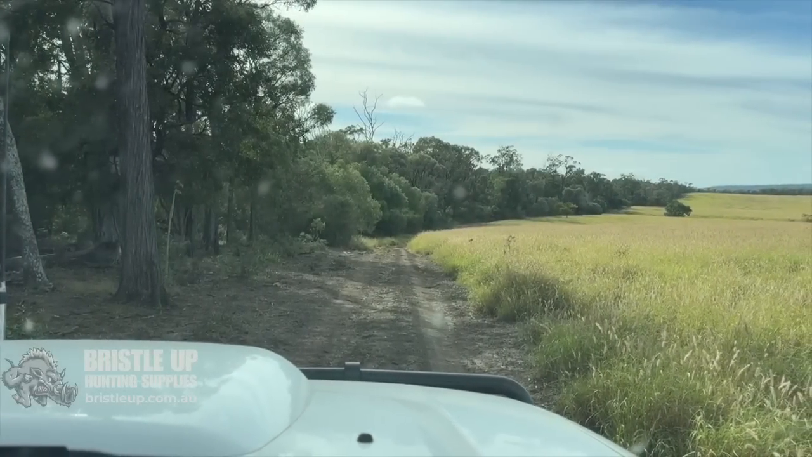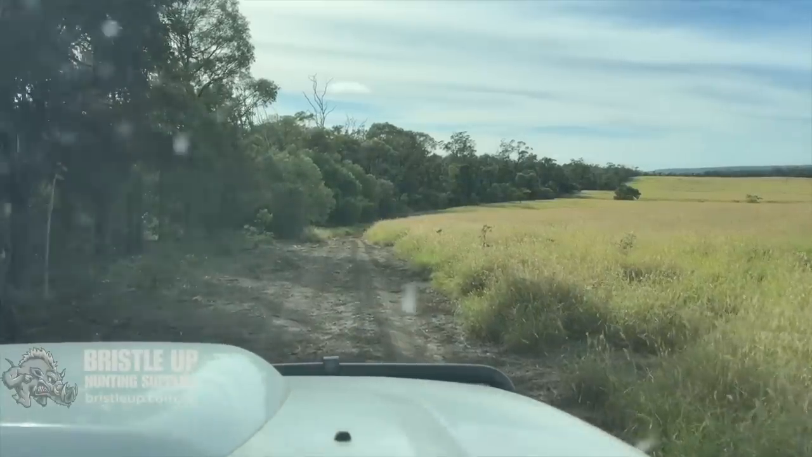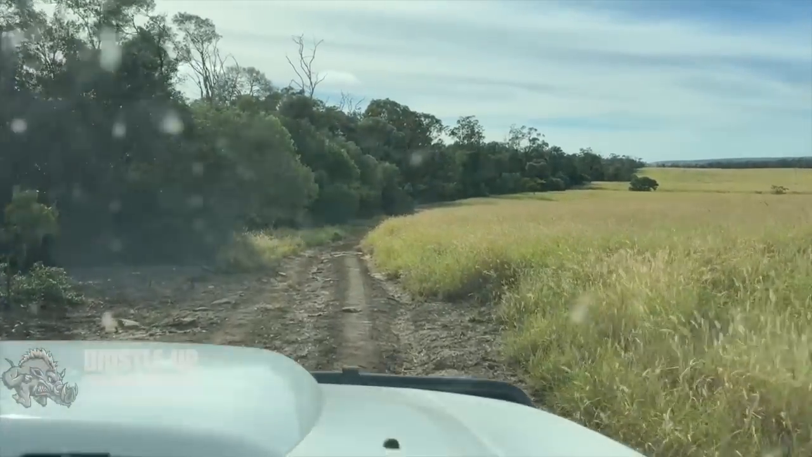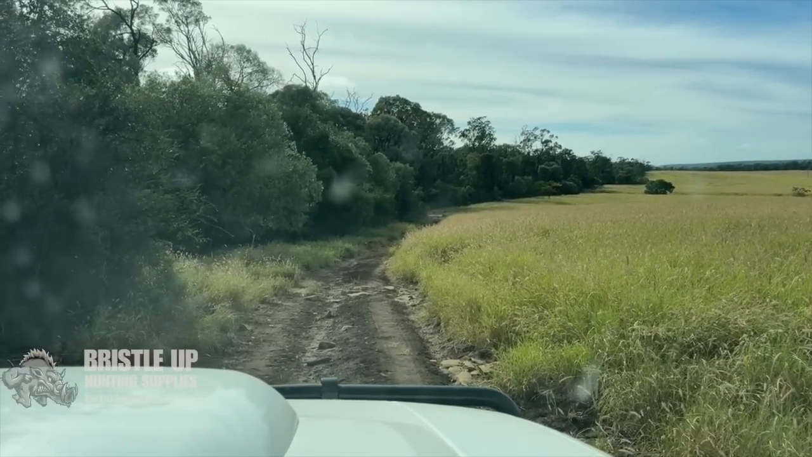Okay, we're just checking the traps here after night 16, I think, and we got ourselves another dog. Same trap that we've caught the other few. He's mucking around a bit.